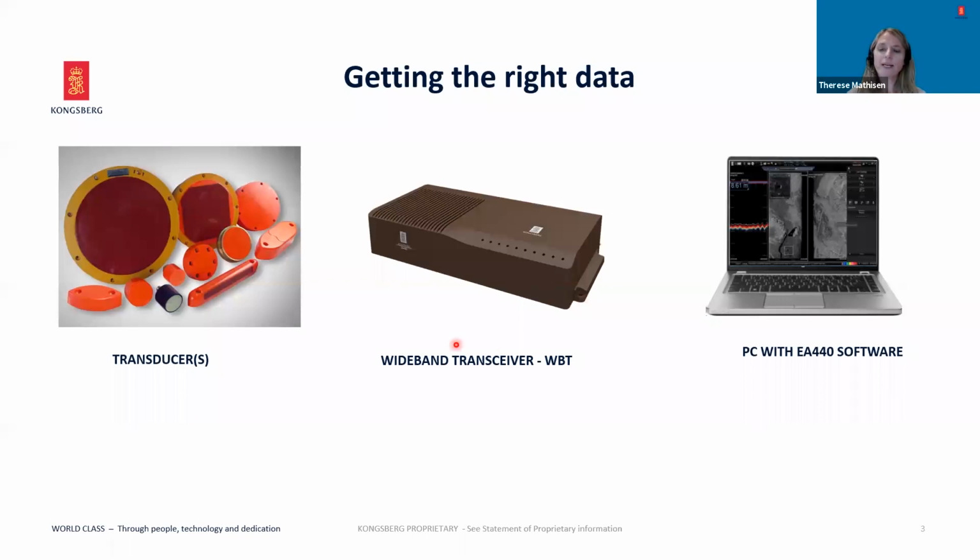And you need a wideband transceiver, in short, a WBT. The WBT will handle and process transmitting and receiving signals of up to 4 transducers with frequencies ranging from 10 kHz to 500 kHz. The EA software, which runs on a laptop or a PC with Windows 10, will support 2 WBTs, allowing for up to 8 transducers in a single EA440 setup.